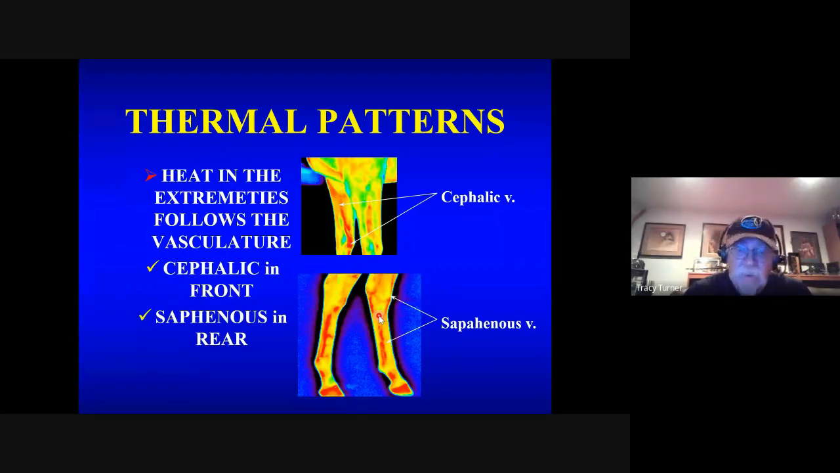And I call these sentinels of temperature, because no other object should be warmer than what's traveling in the veins. So if I have a skin area over a joint that's as warm as a vein, or approaching the temperature of that vein, that's a lot more heat than is supposed to be there. So therefore that would become an abnormal pattern.